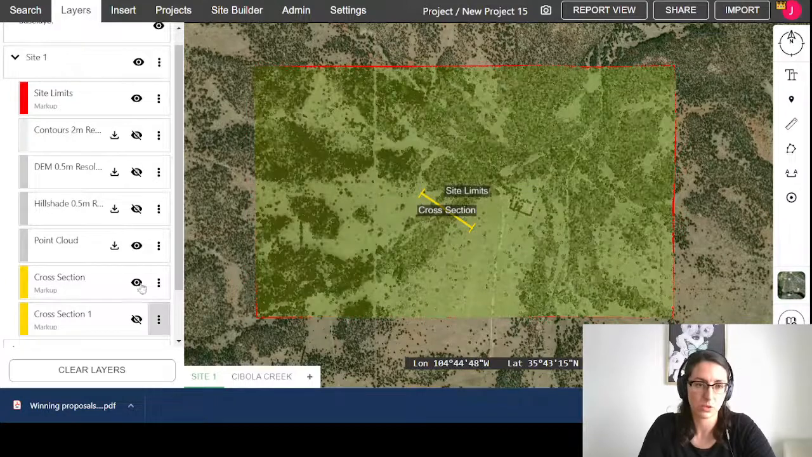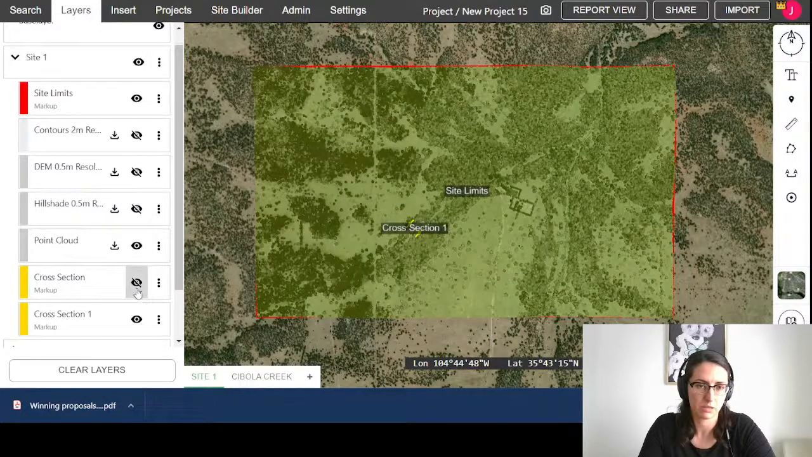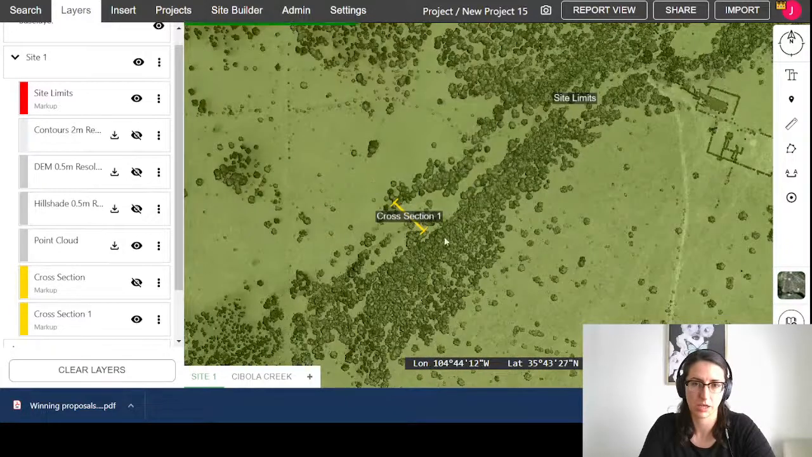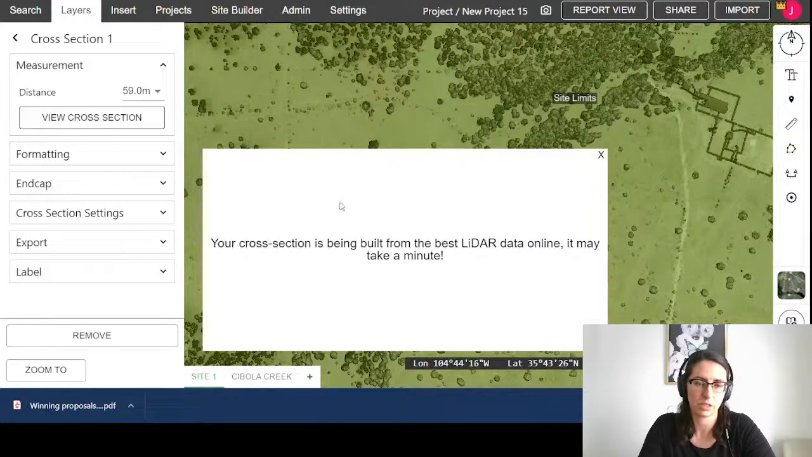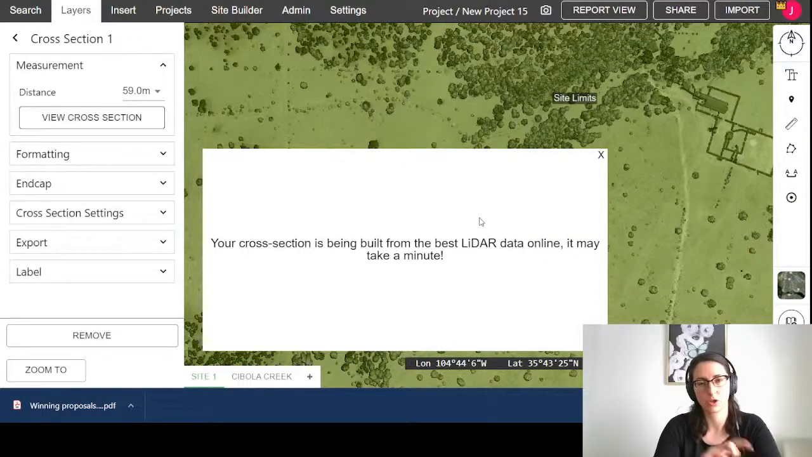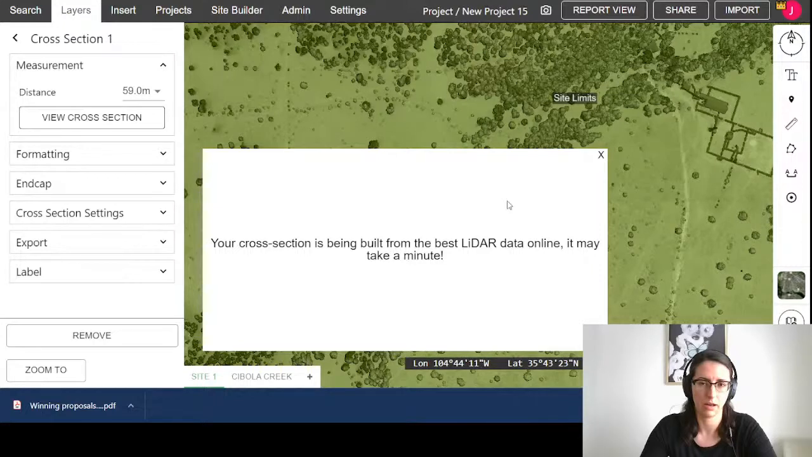And so once that loads and we're looking at, in this case, a cross section right here, clicking through to it and viewing it will again show you the full height and some fairly detailed information along that cross section.